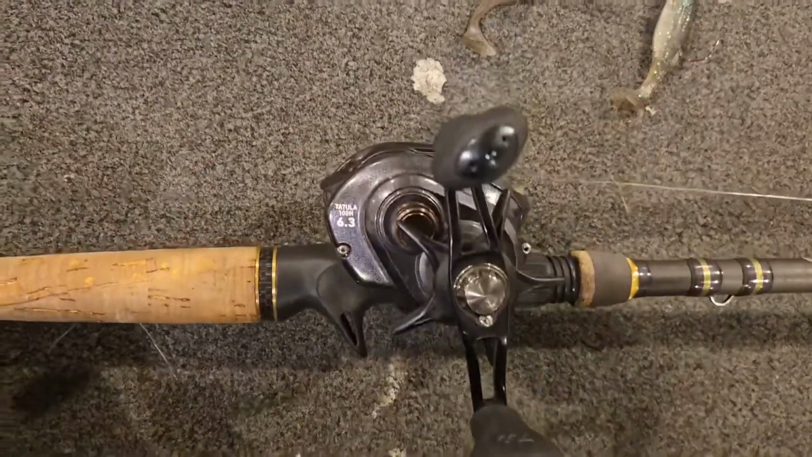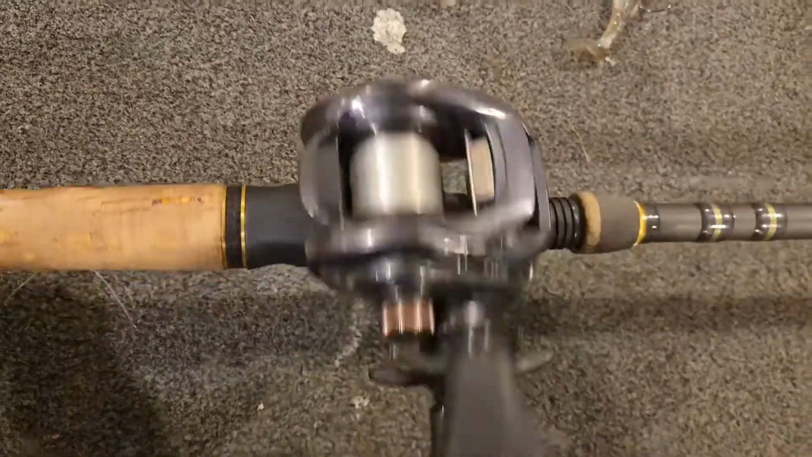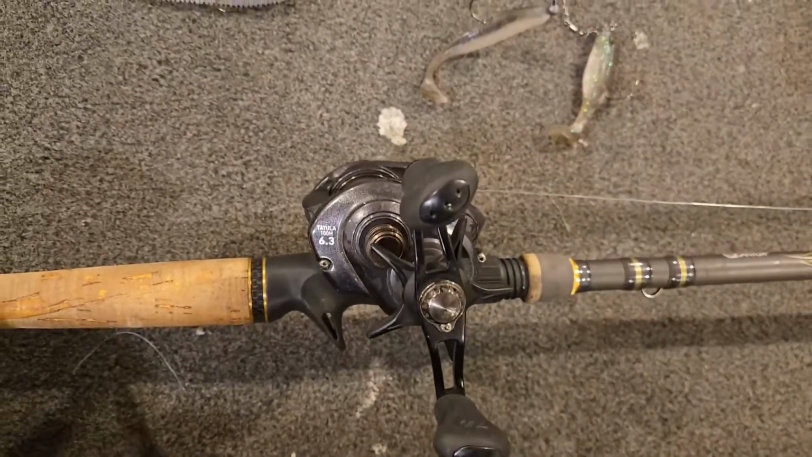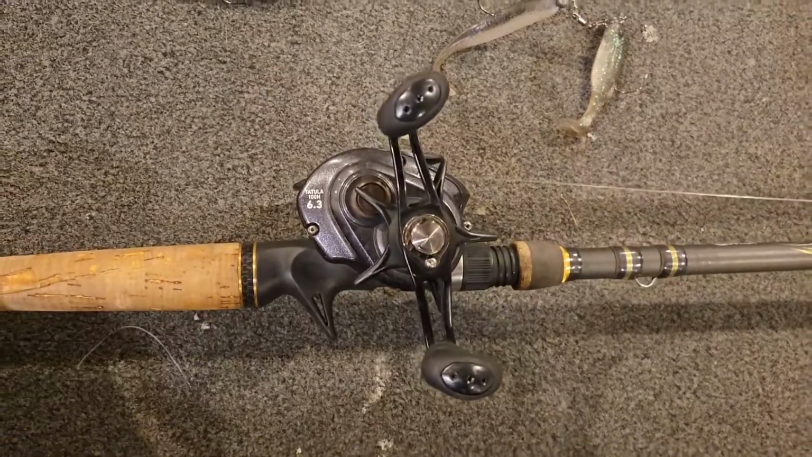For the reel, it's a 200 size, older, probably a first generation Daiwa Tatula, which any 200 size reel is going to work. The speed doesn't really matter because you're going to be using your forward facing sonar to keep the bait in front of the fish.